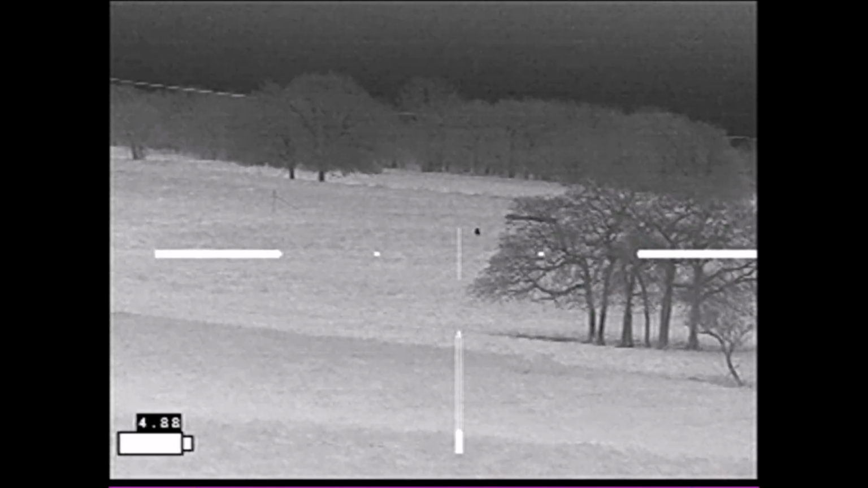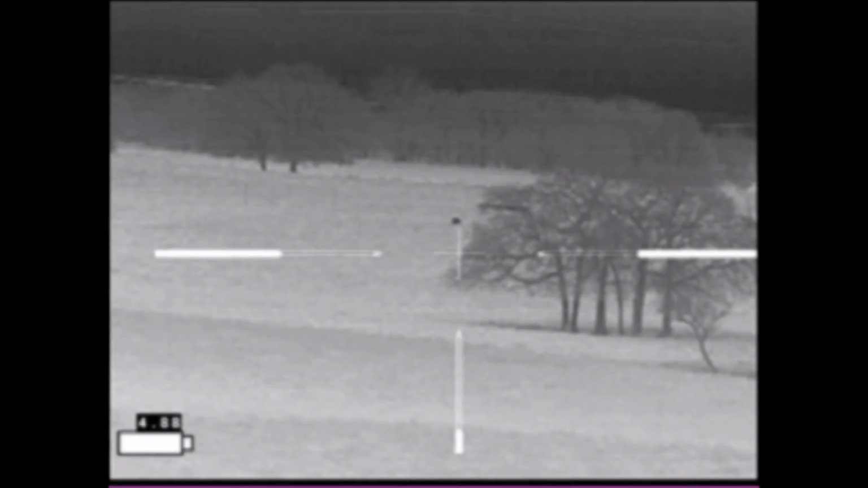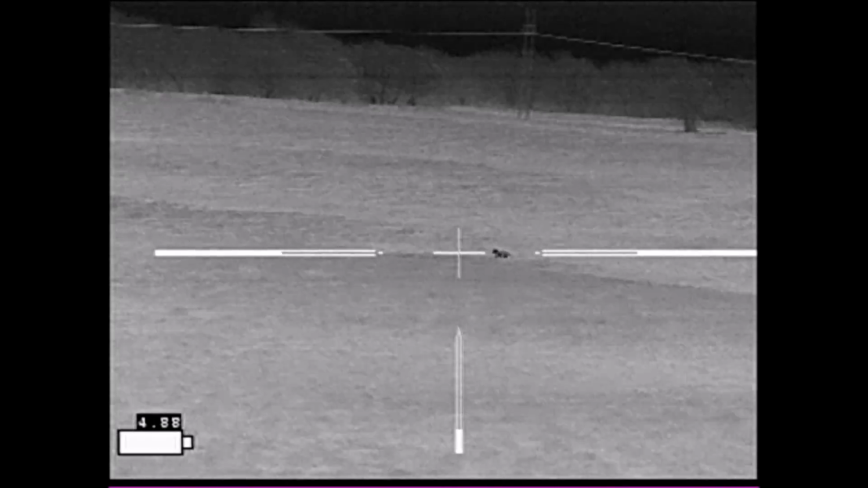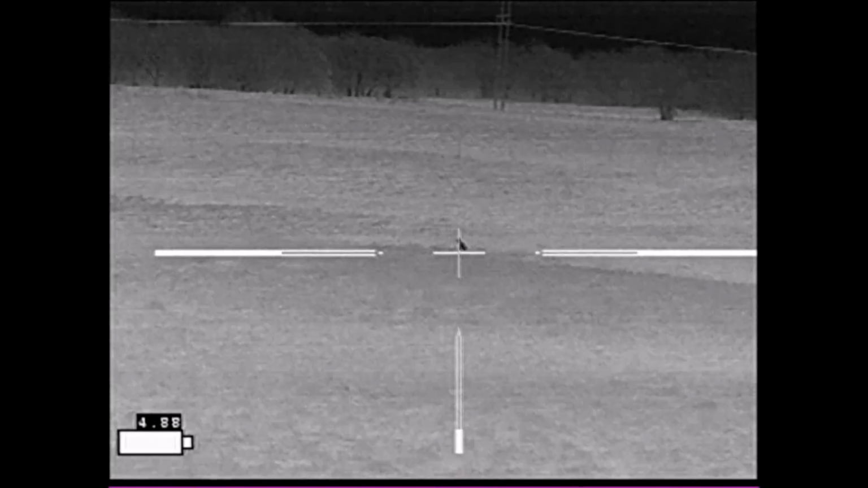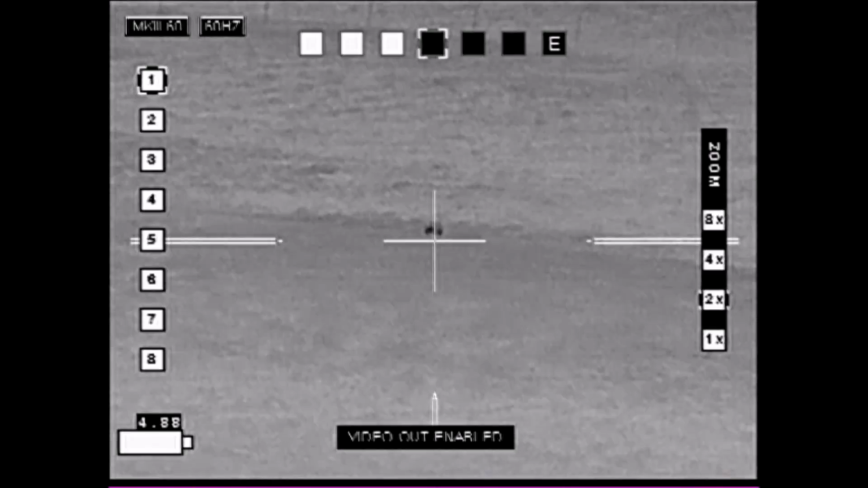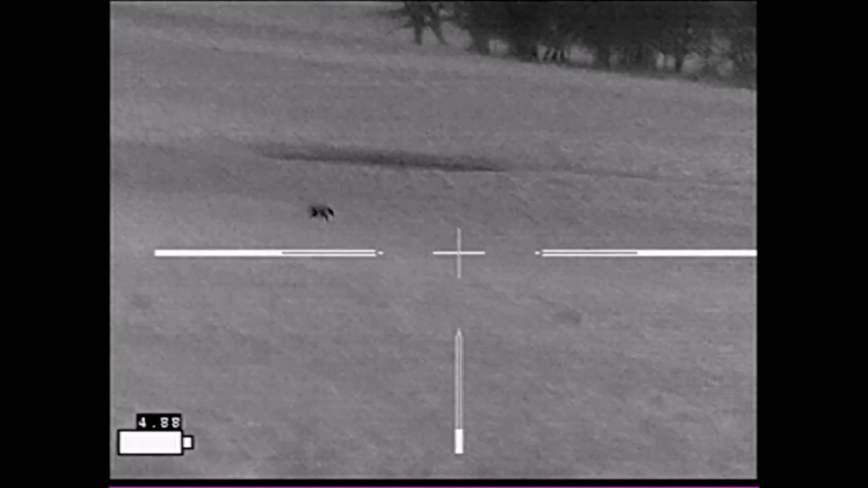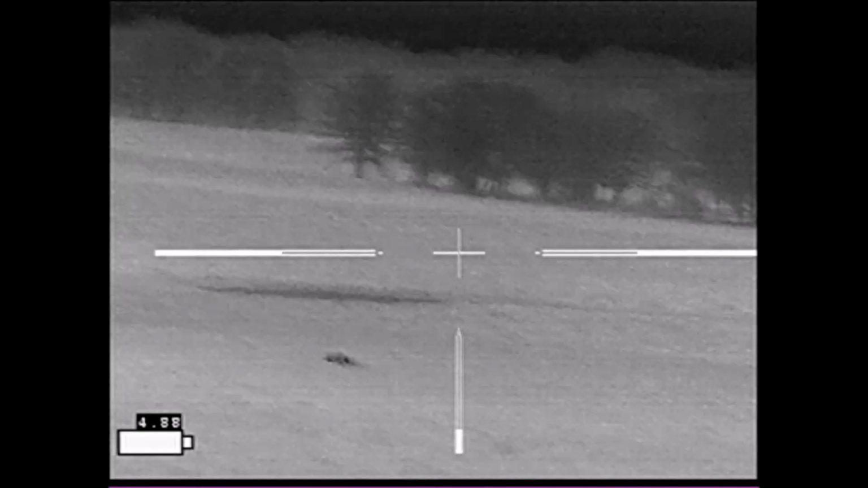out to 4.5 power to see if there were any other coyotes in the area, or if this was just a loner. At more than 250 yards out, the coyote still looked pretty small at 4.5 power, so I went ahead and bumped up the magnification to 9 power. At this point, she disappeared behind a small ridge and didn't reappear until a few minutes later.